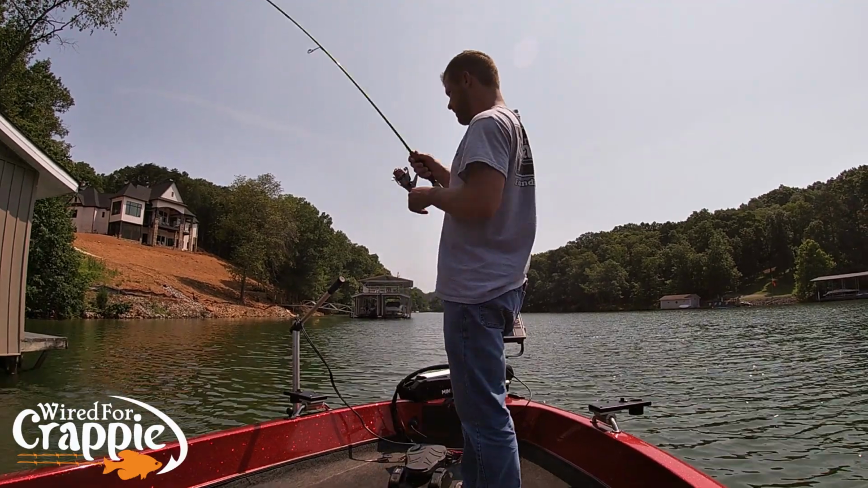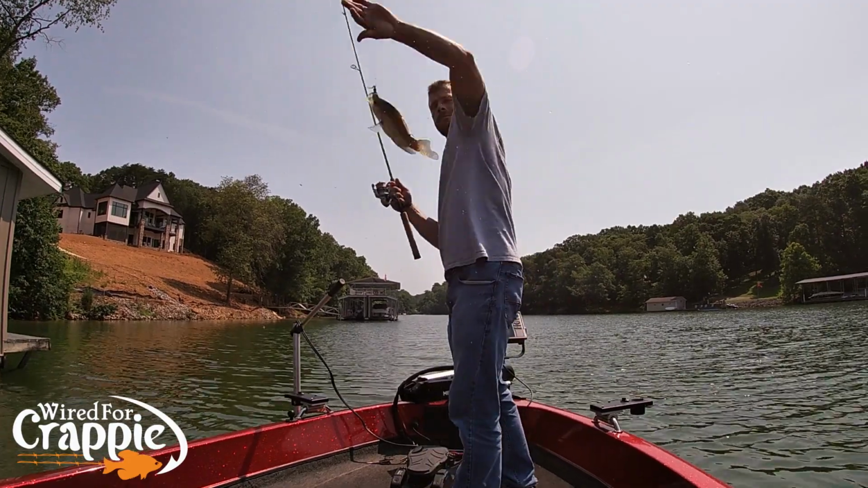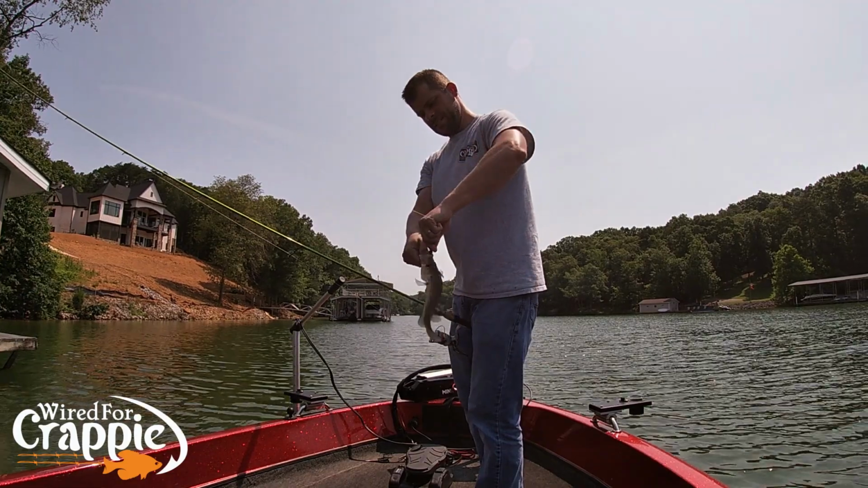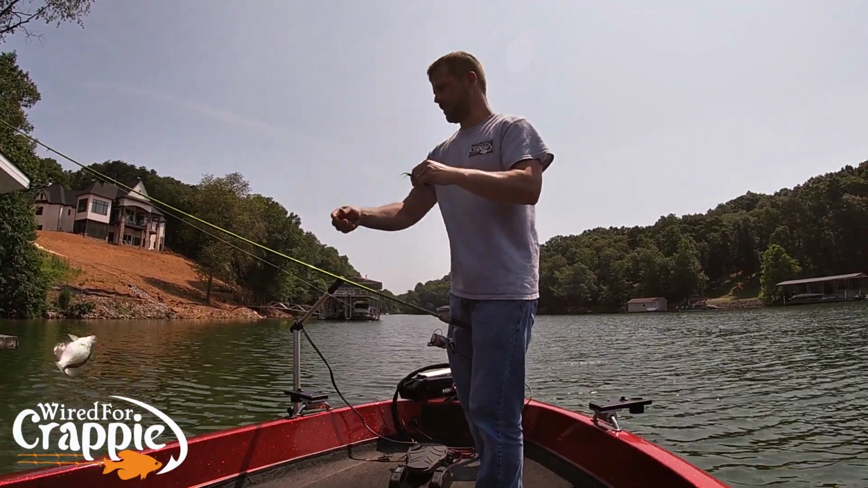There it is. Good fish. Stay on there, baby. Stay on there. Good fish, guys. That's what we've been looking for today. Nice black crappie.